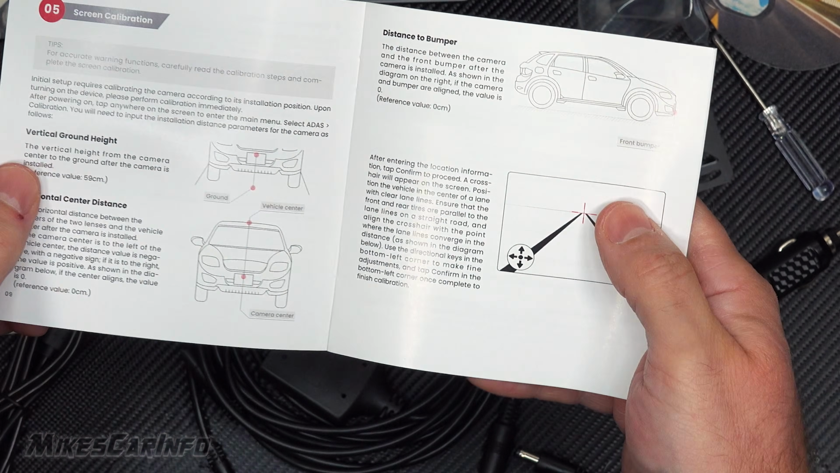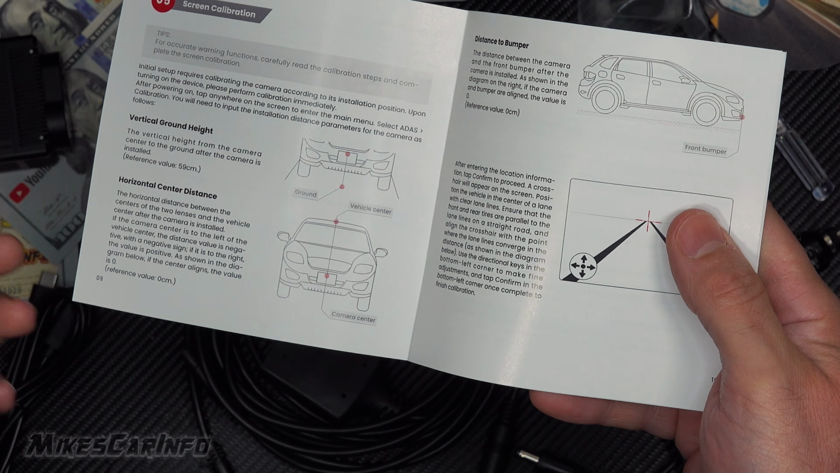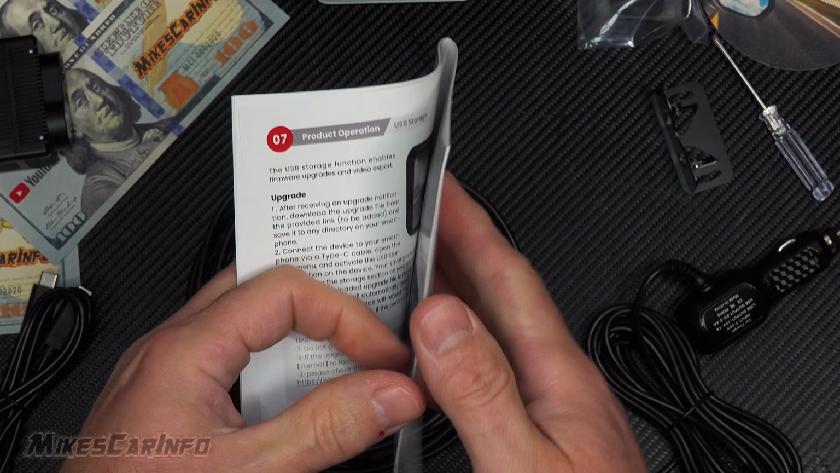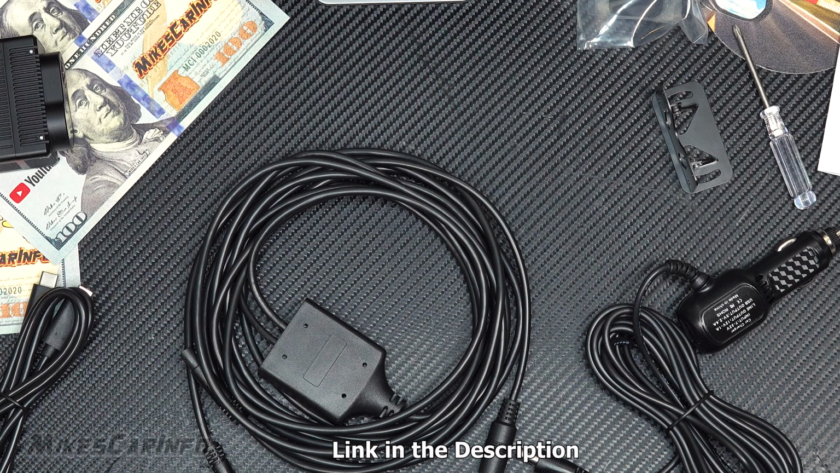Since it's a thermal imaging system, you do have to have it outside the vehicle. It won't be able to see through the glass. So that's something to consider with any thermal imaging system. You do have to put it outside the vehicle. You can't put it inside like a normal camera.